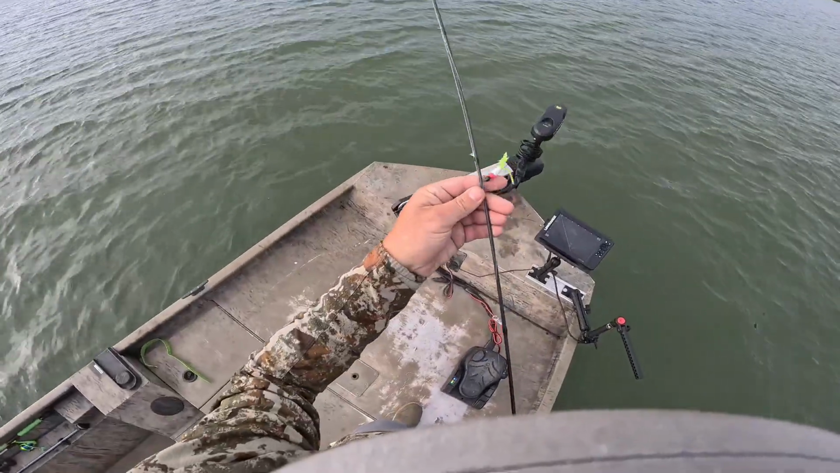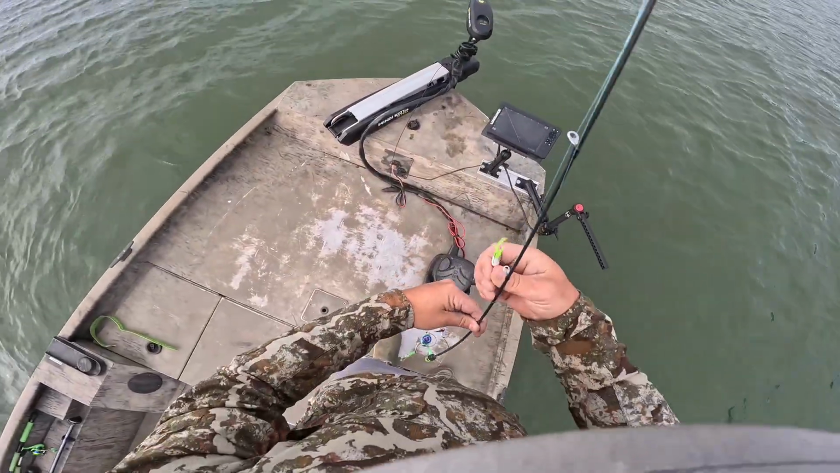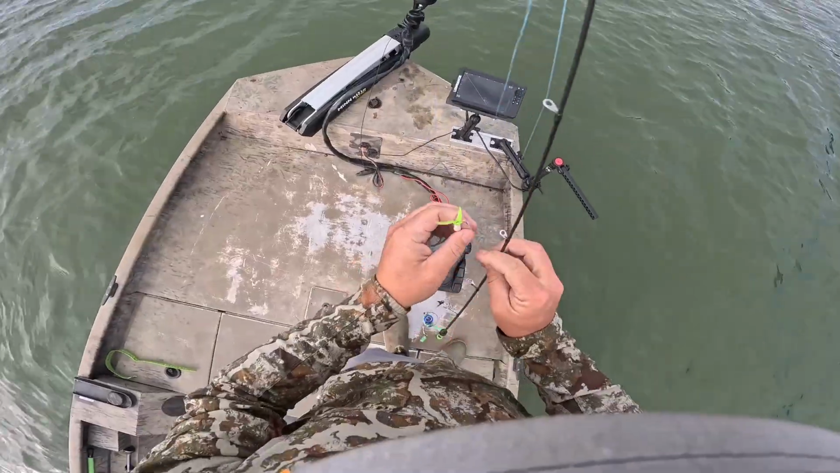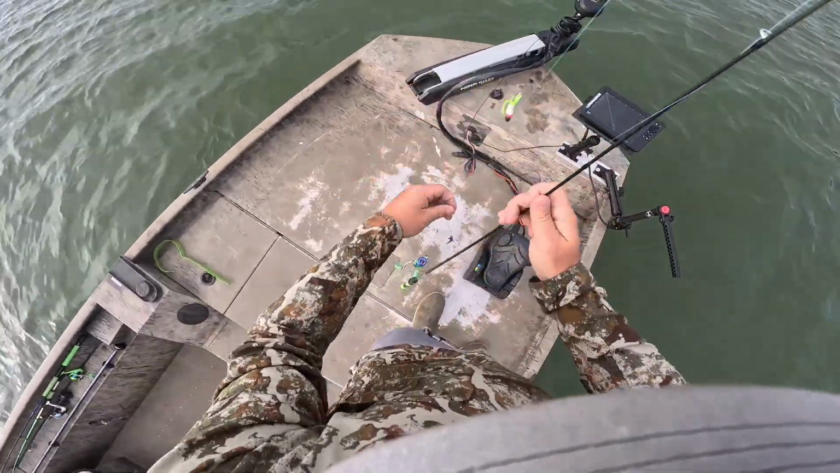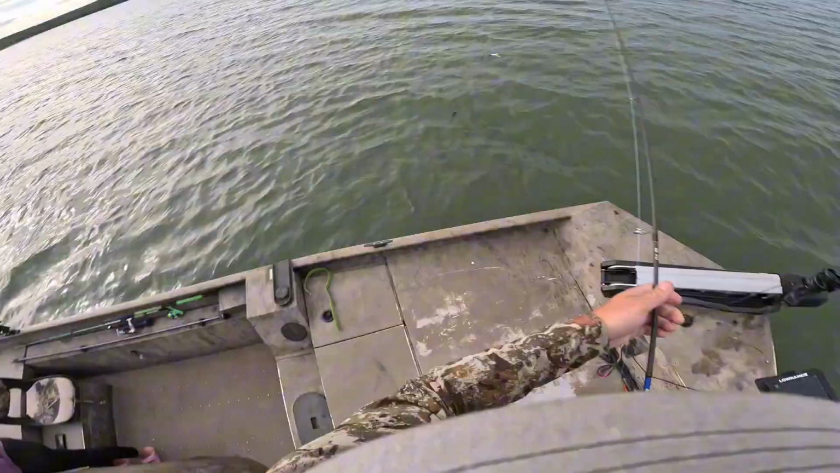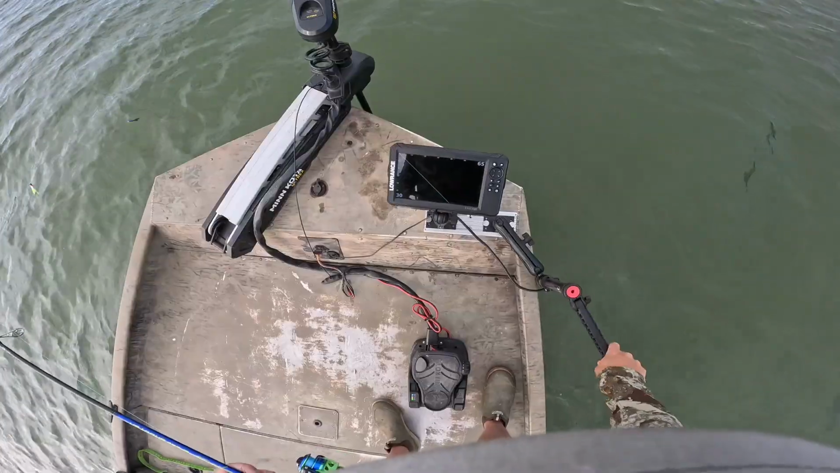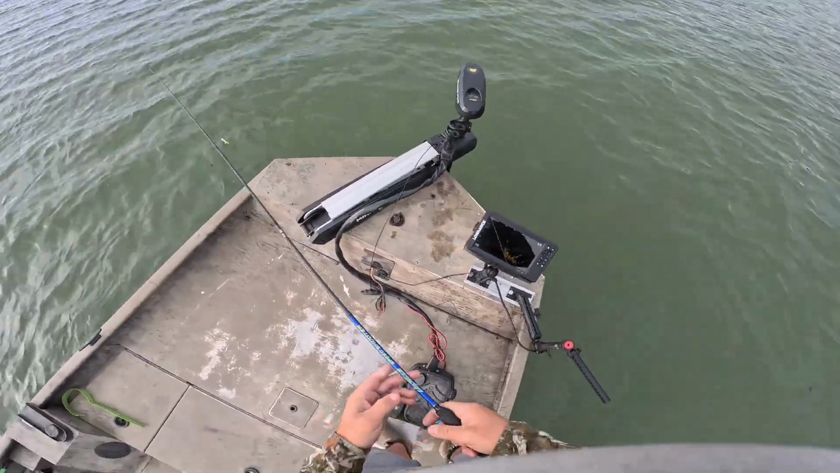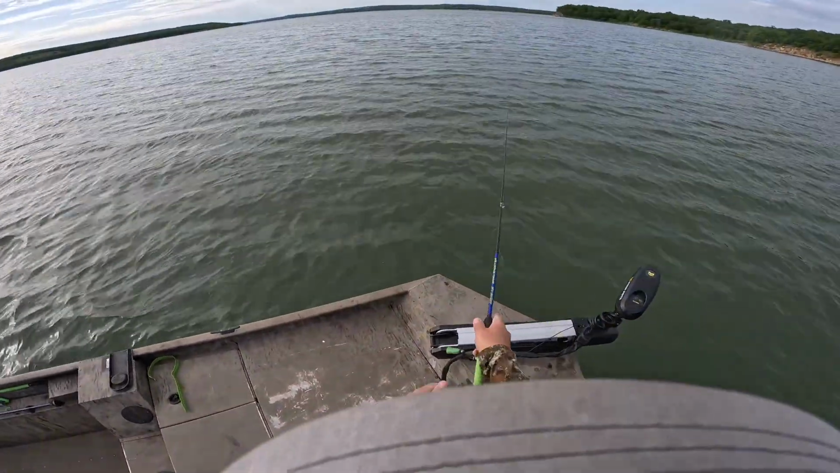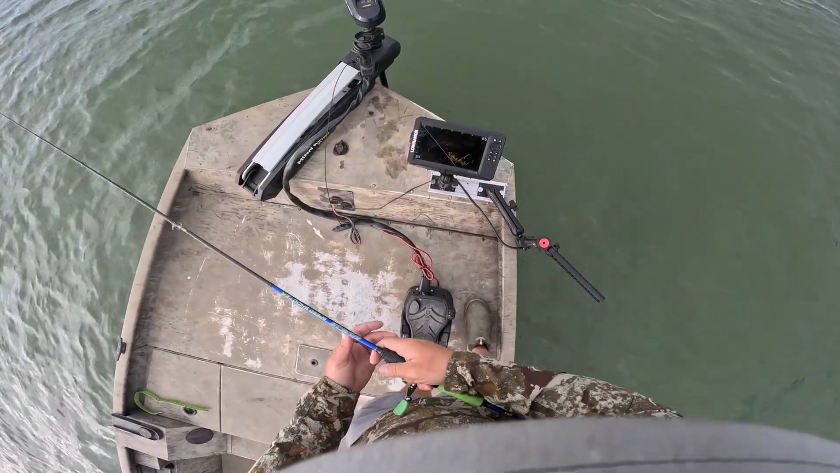So throwing a couple of a double jig. They're about 35 foot out there. So again, this Eagle Eye 9 does a really good job of picking that up out there at some pretty far water. So let's see. So just threw my jigs in.